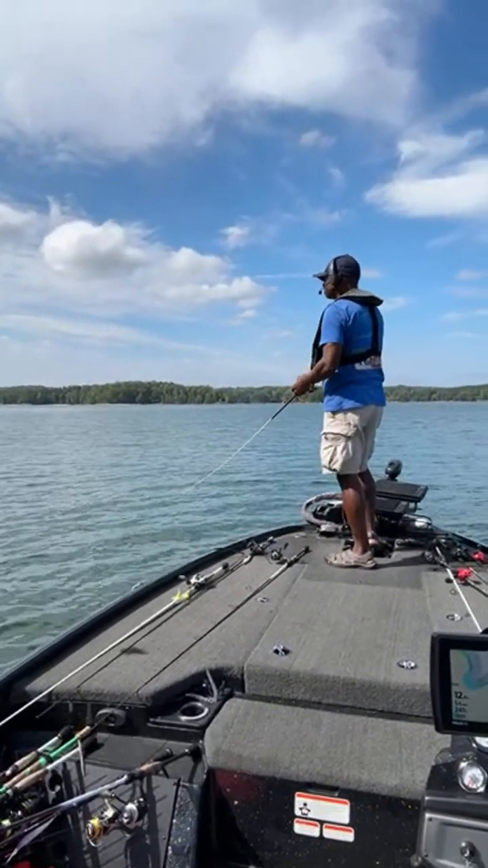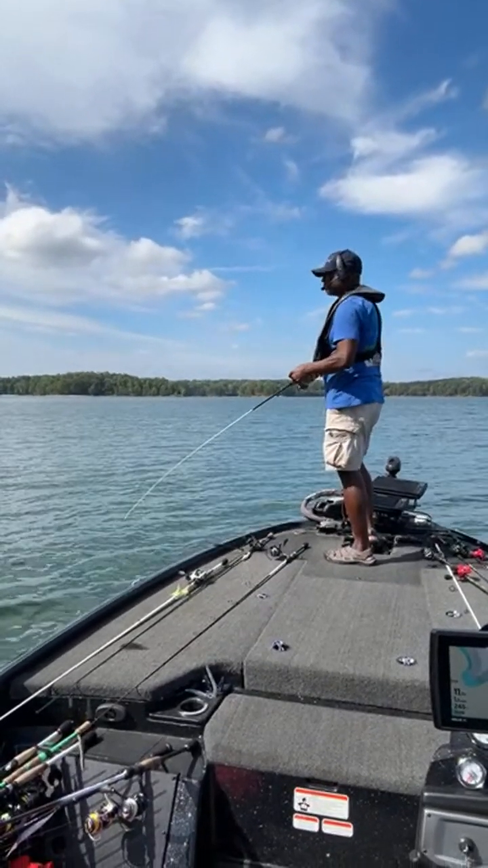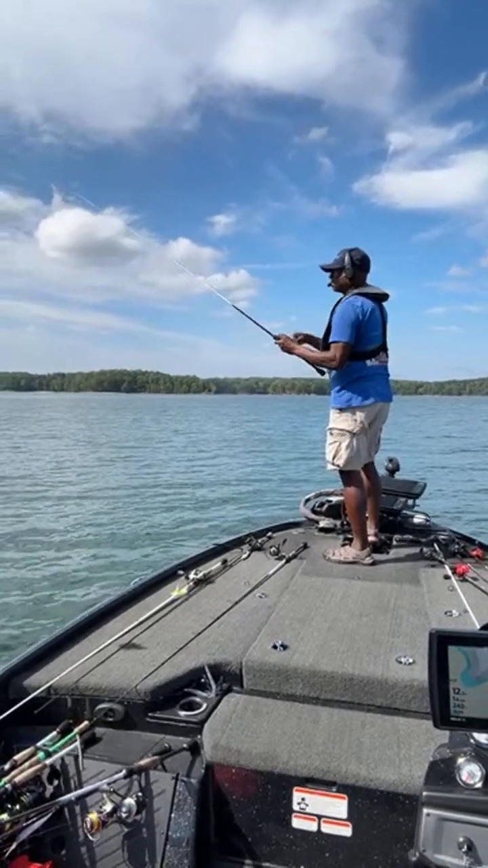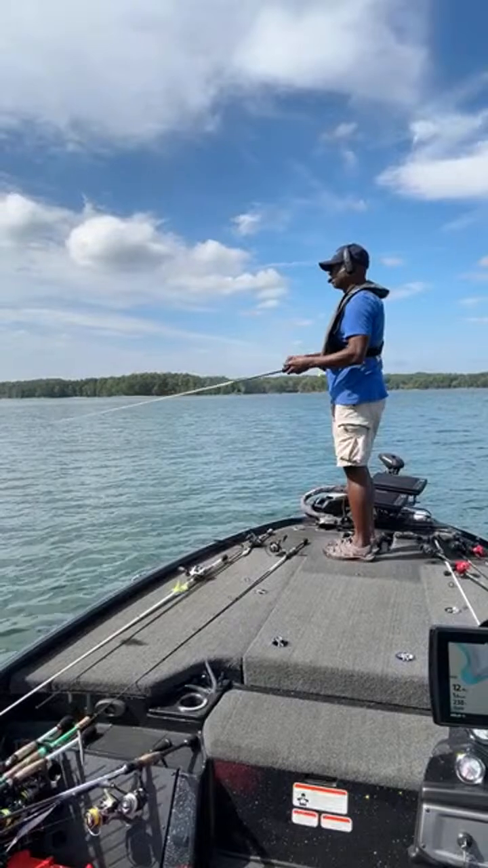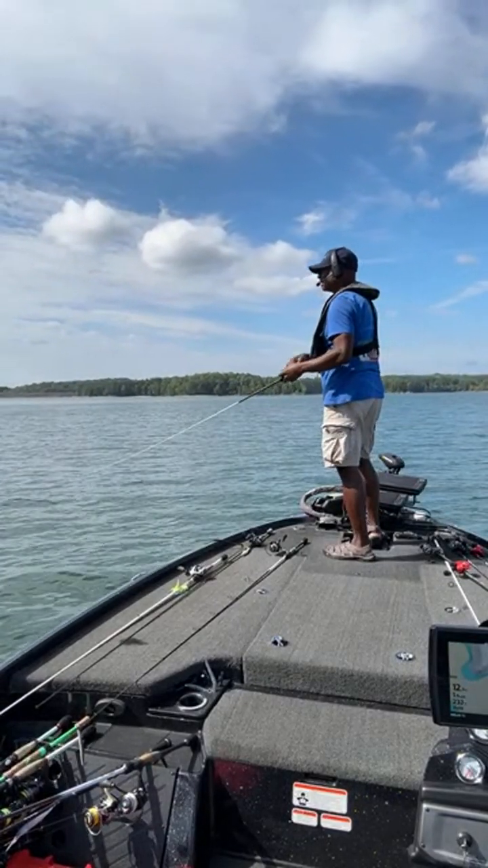All right, here comes the cove. The cove I was talking about is coming right around the bend, coming right around the corner. Man, why they doing me like this?